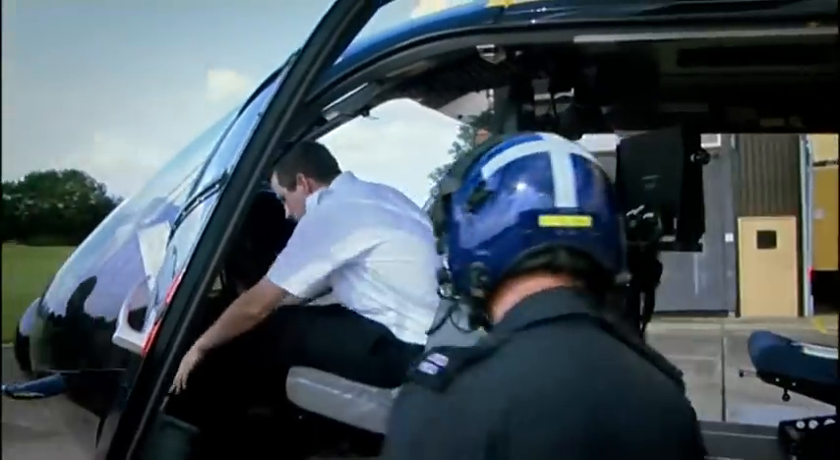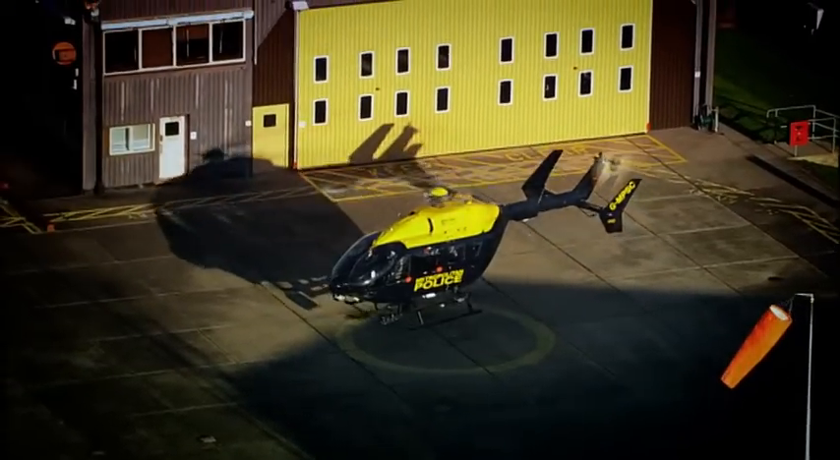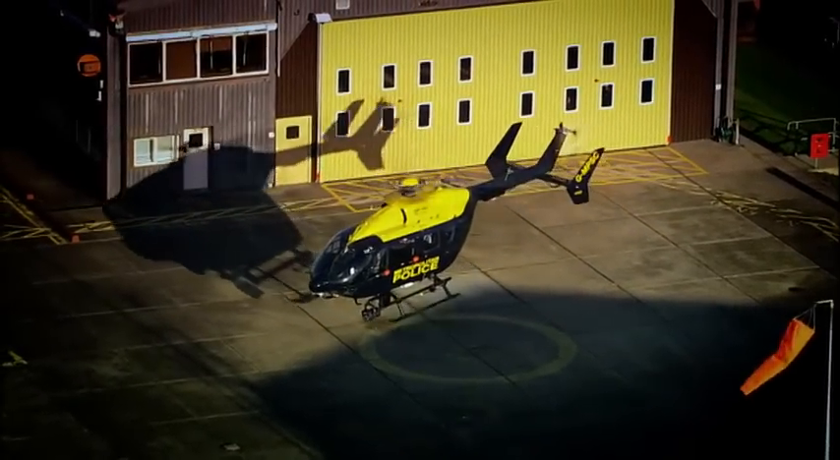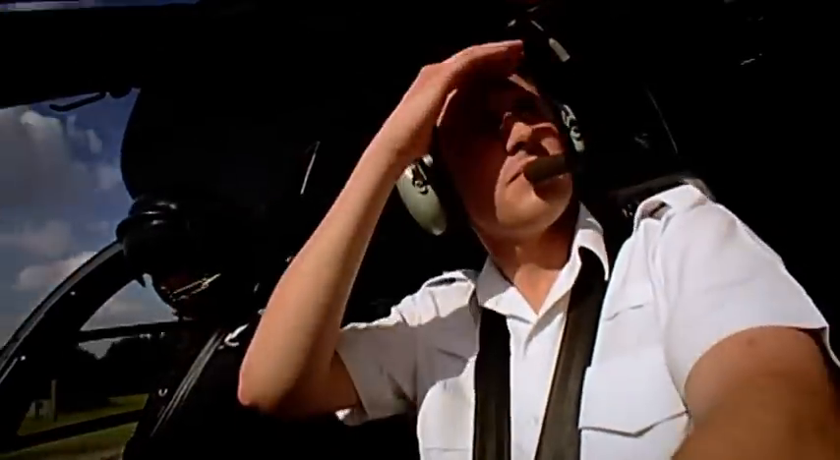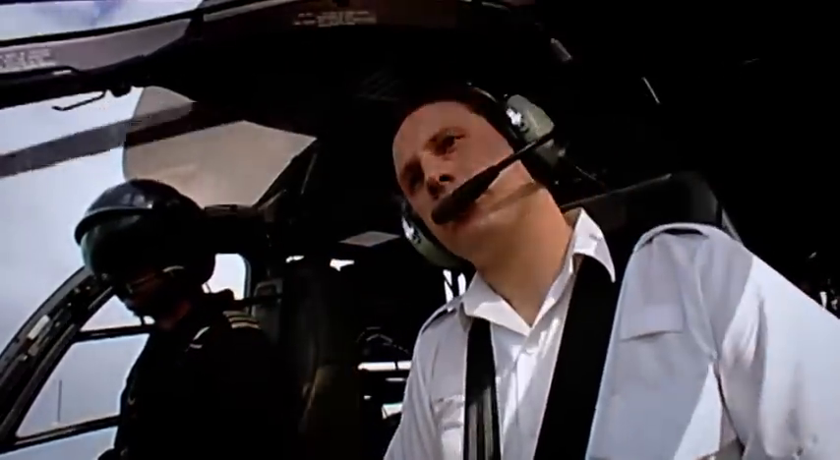Last up is PC Brandon, another police fast response driver from North London. Brandon can read maps okay, but is facing possibly his worst nightmare. Earlier in the selection process, he let slip that he has a fear of flying. It's not my favourite activity. I've loved flying since I was a kid, but as I've grown older, I've become a bit more fearful of it. It's a case of whether my nerves are going to get the better of me.